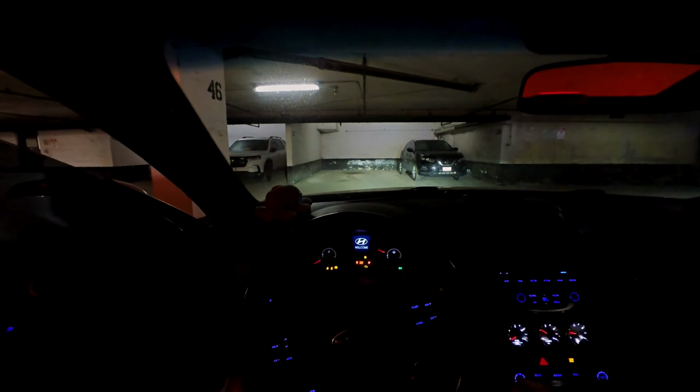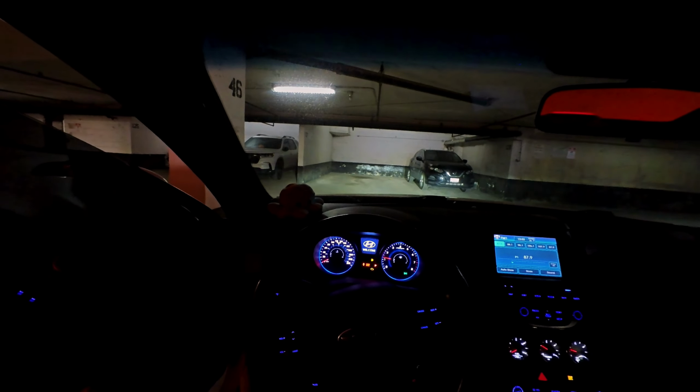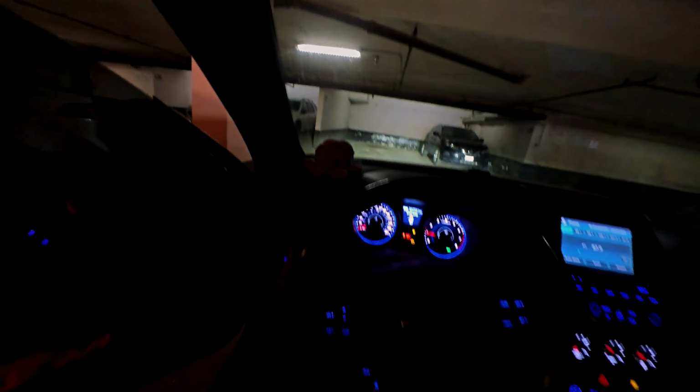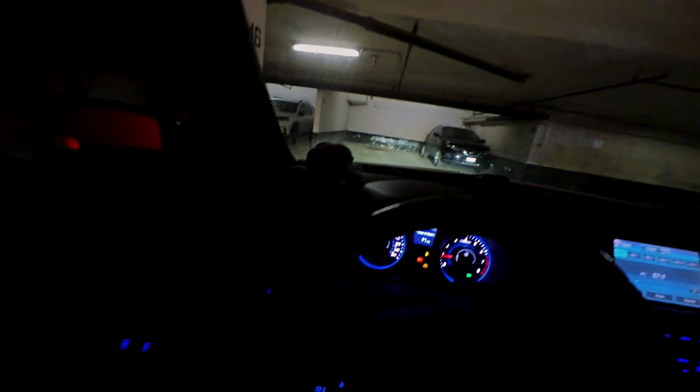Clutch in. Let it warm up a little. Right away, wait, hold up. Right away, you guys already noticed that I'm low on gas, obviously, right? But we're gonna go fill up. But right away, you guys noticed that engine light.